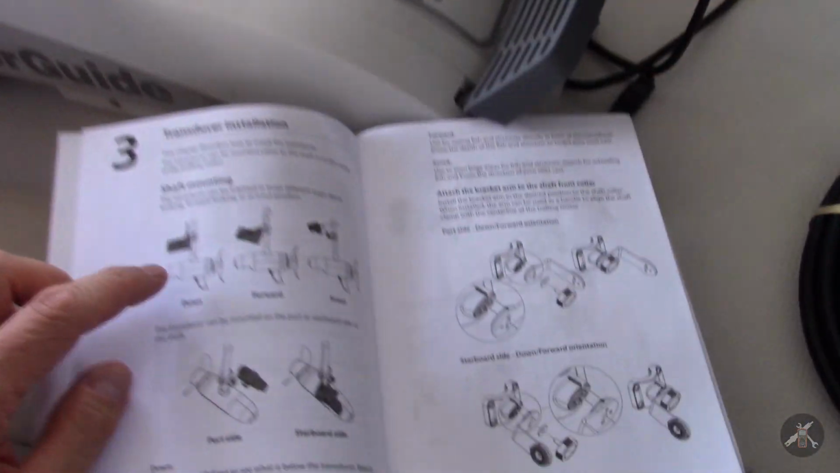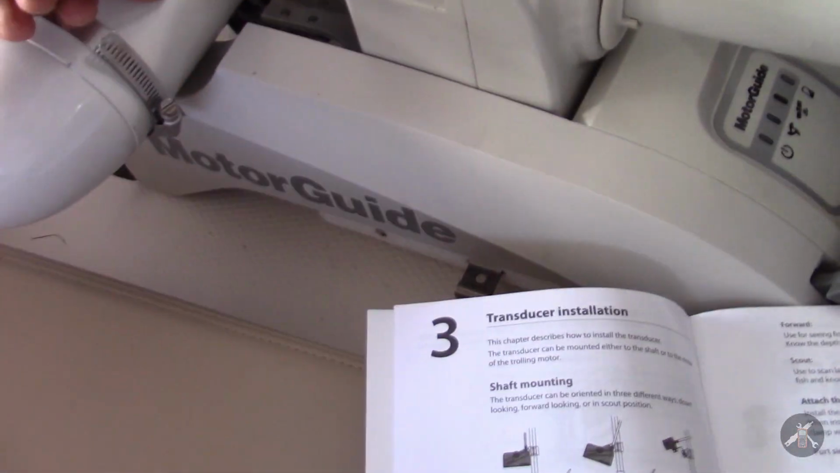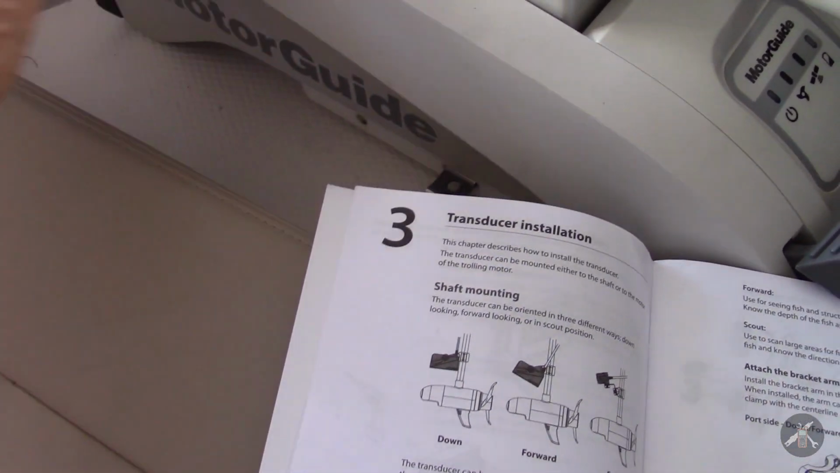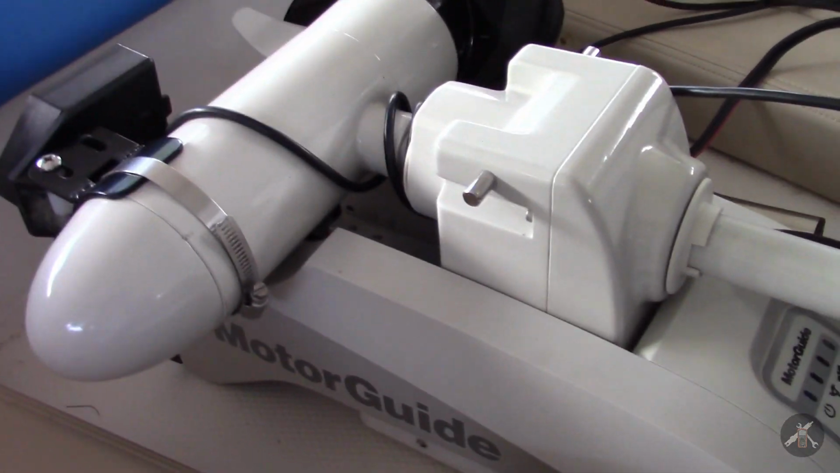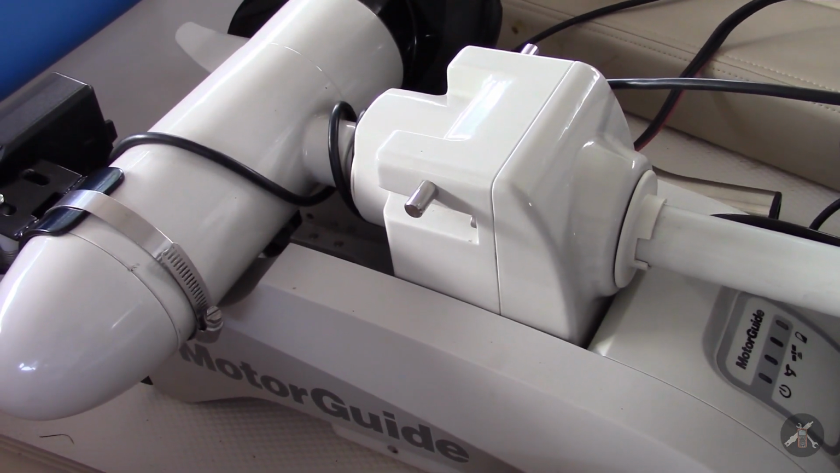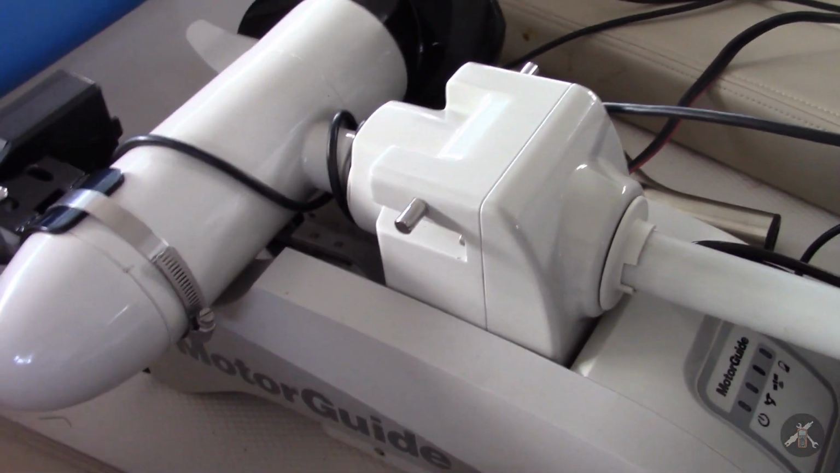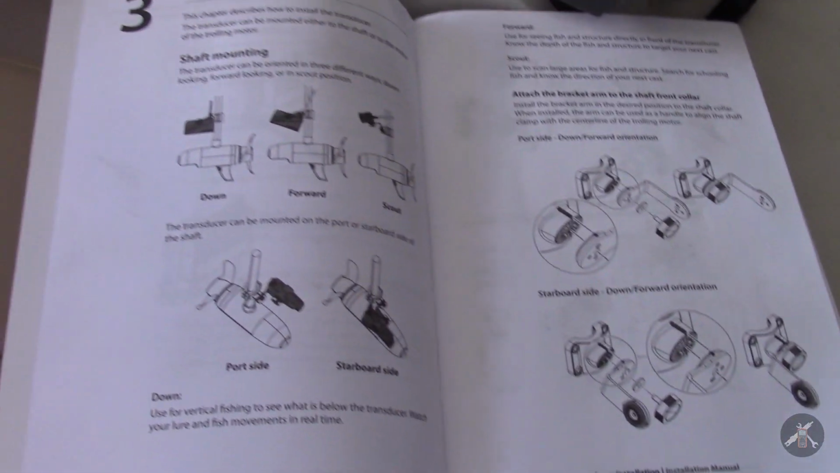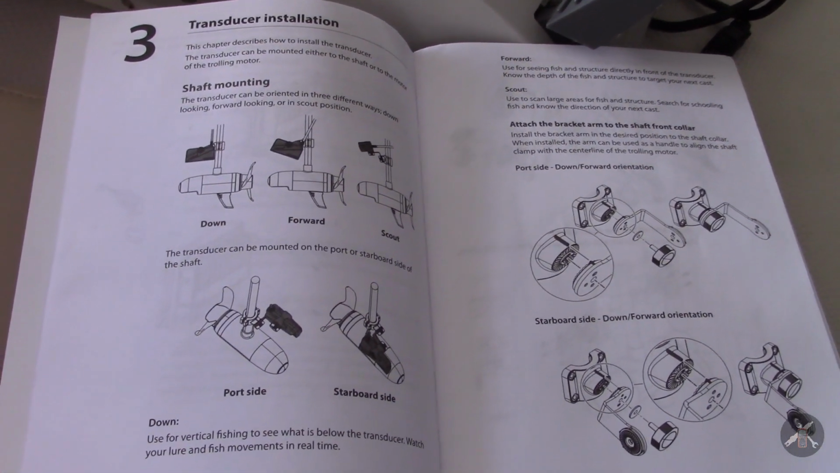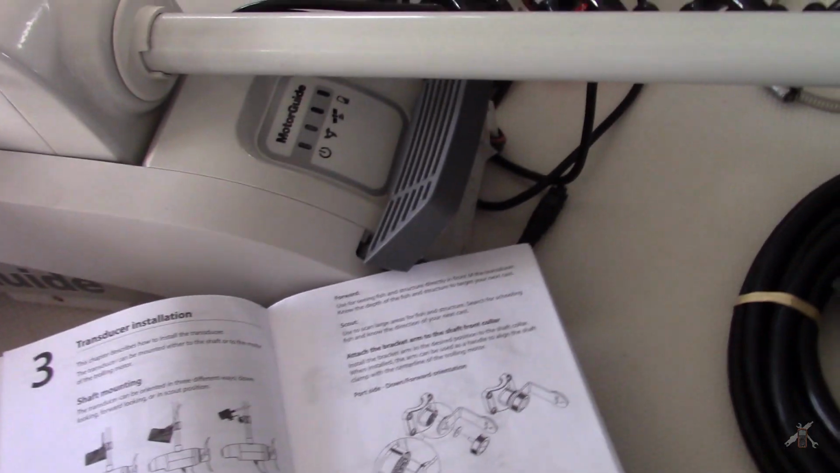But the first method of mounting this is from the shaft up here, and when the motor's retracted and in its stored position, there's really no room on that shaft to put a new transducer bracket. So that one probably won't work. It looked like a nice versatile method, but on this trolling motor that isn't going to work.